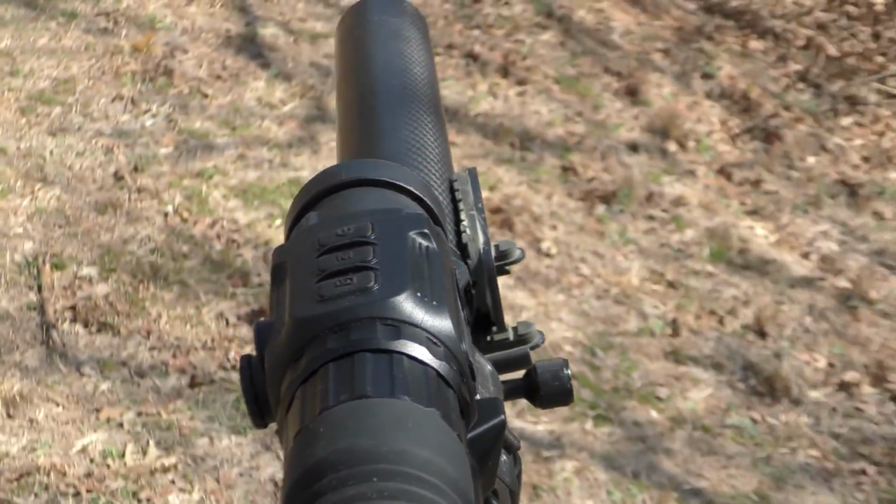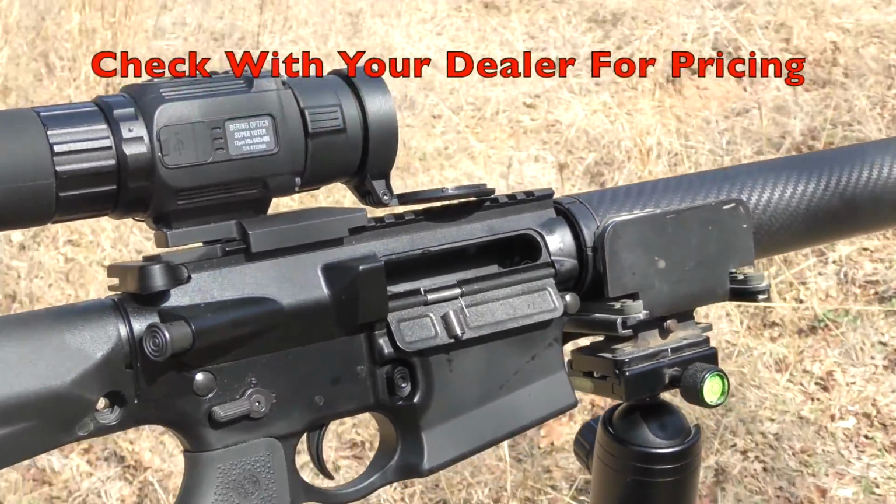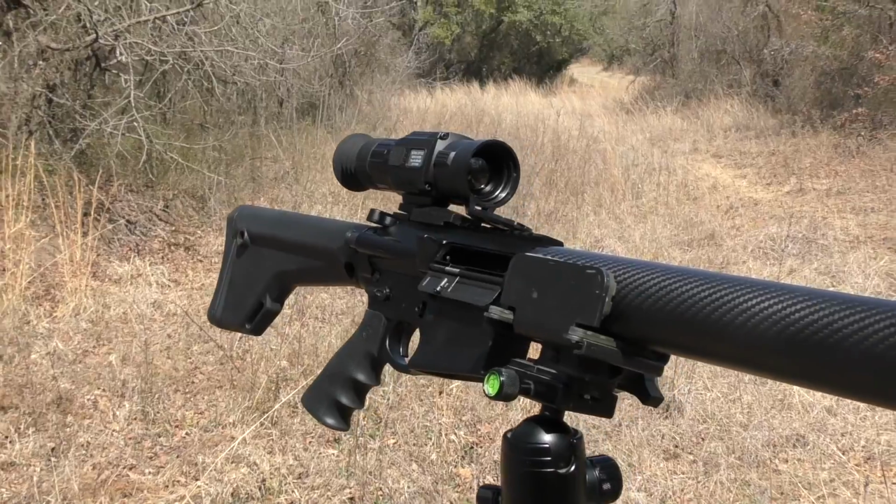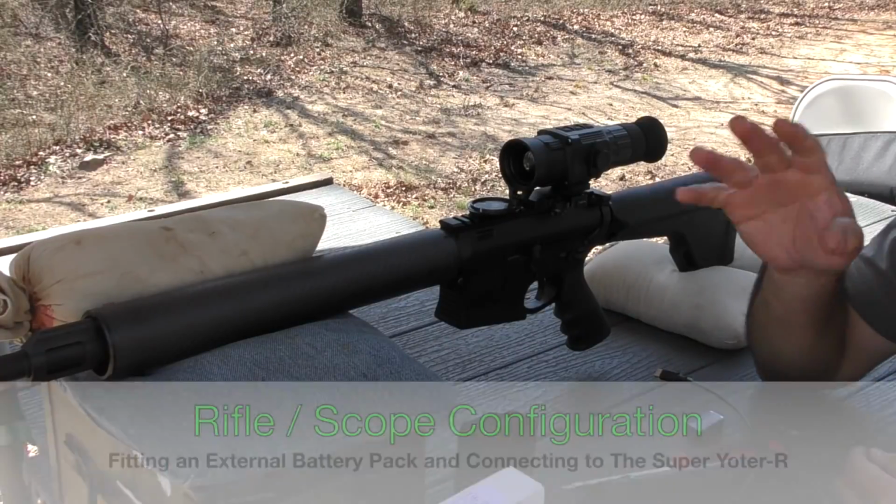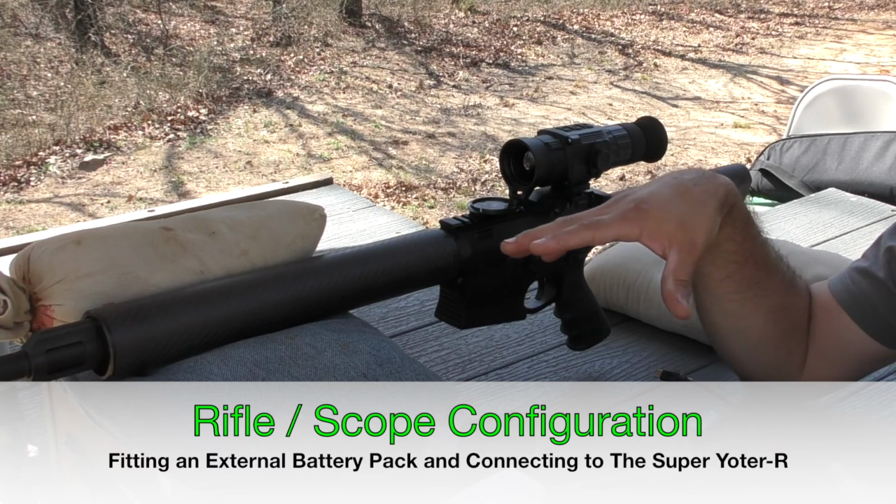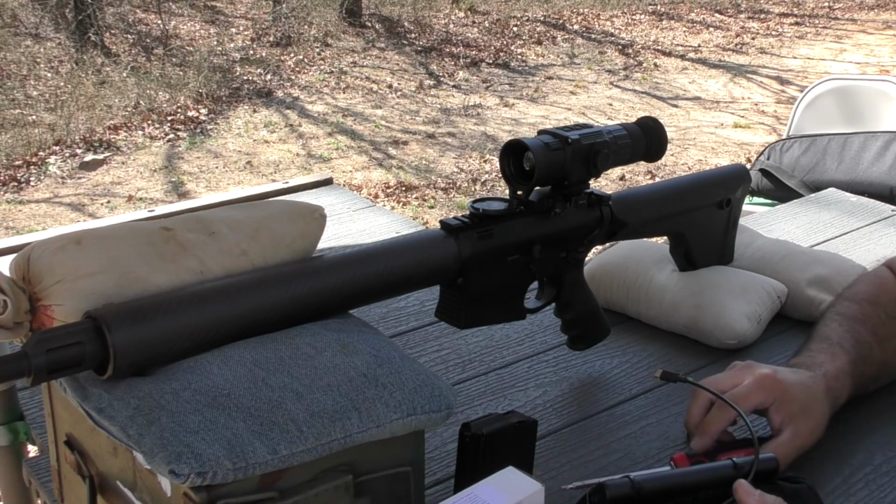So I'll get it zeroed on a 6.5 Creedmoor, which is what this gun is, suppressed at 100 yards, and then over the course of the next couple weeks hopefully bring you some hunting footage from the field, hogs and coyotes. Alright, so before we get started and zero the Super Yoter 35mm scope, a couple of configuration related variables to bring to your attention here in the video.